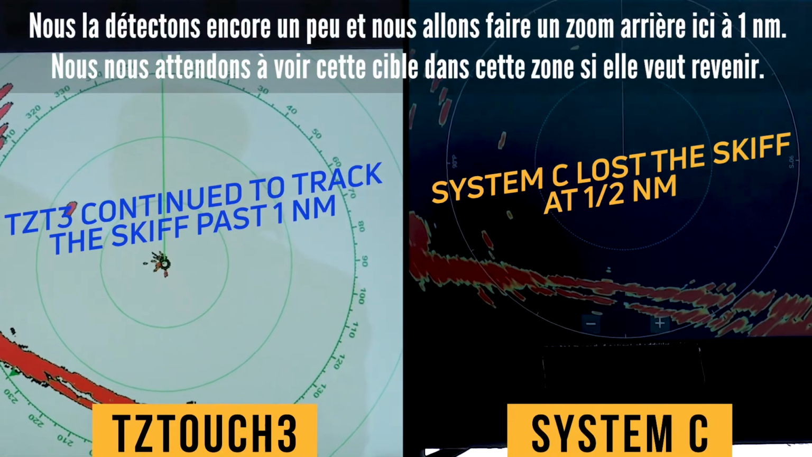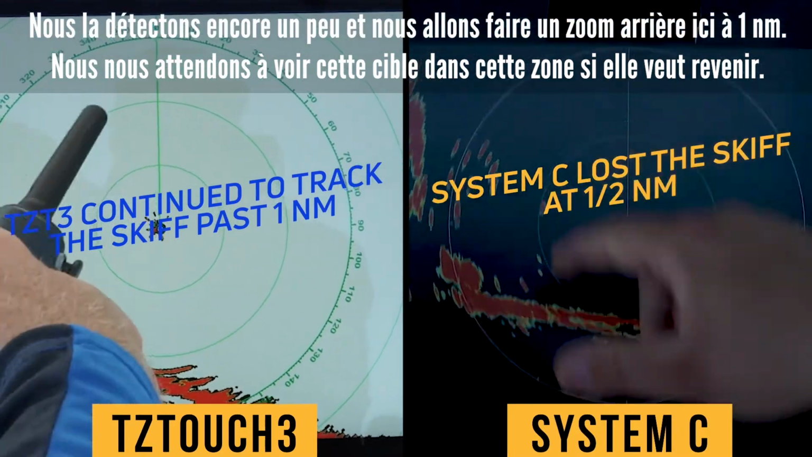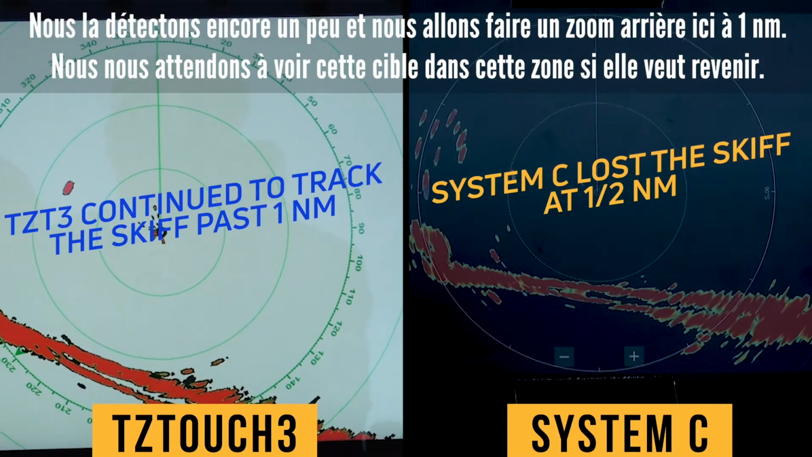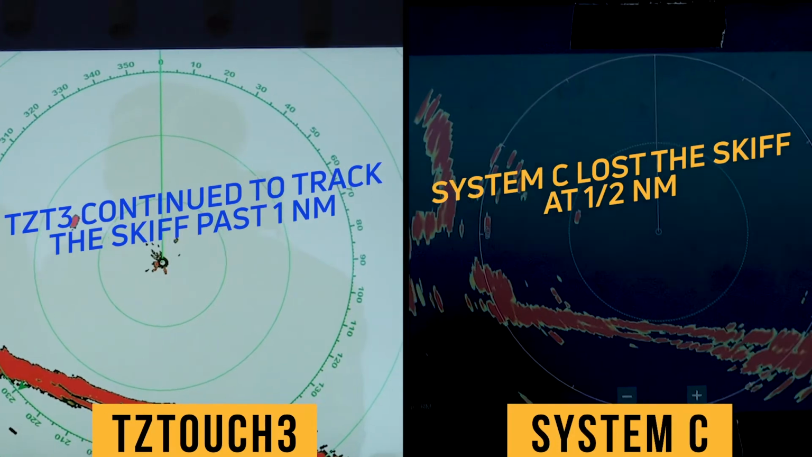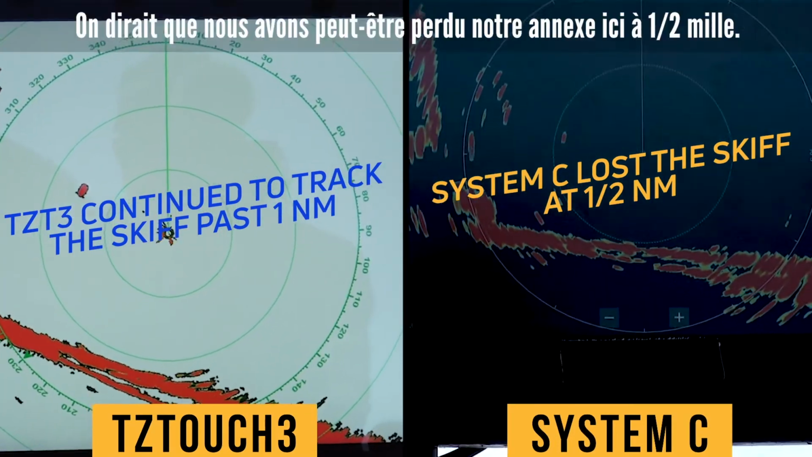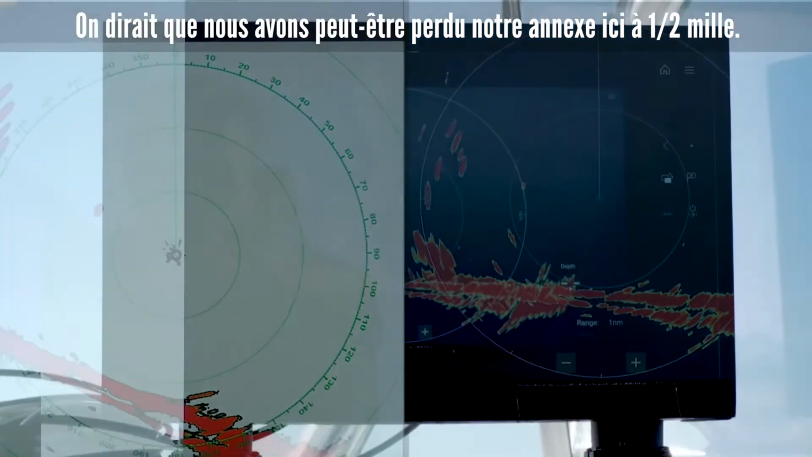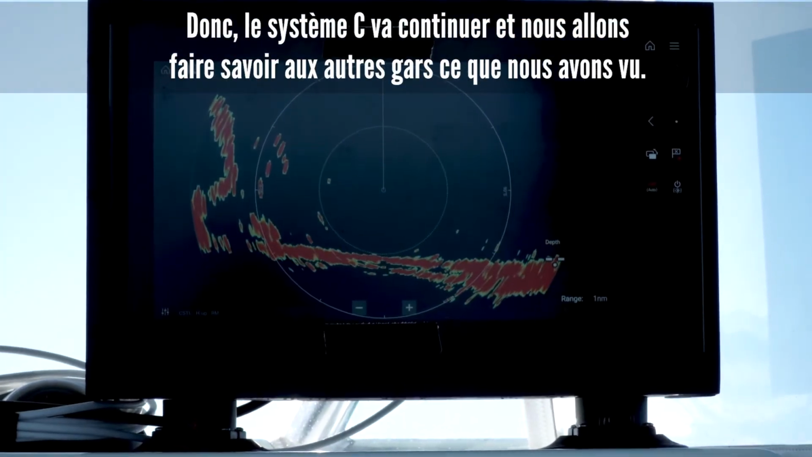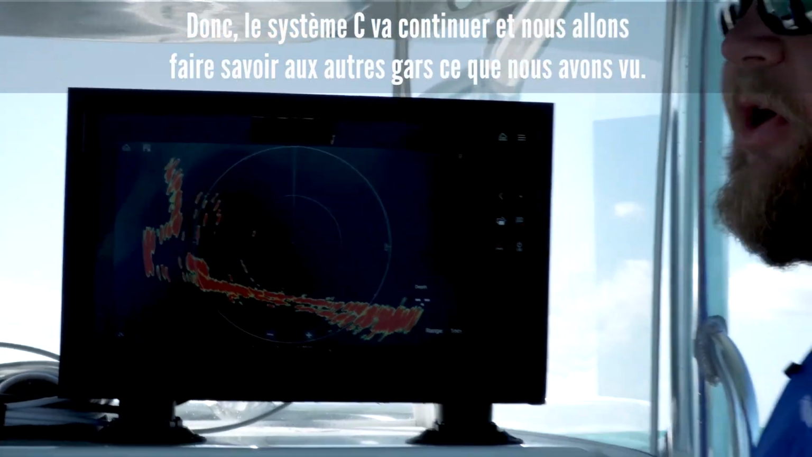We're going to zoom back out here to 1 nautical mile range. So we're expecting to see this target right around in this area if he's going to pop back up. It looks like we may have lost our skiff target here at a half a mile. So System C is going to go ahead and we're going to report in to the other guys, and let them know what we saw.